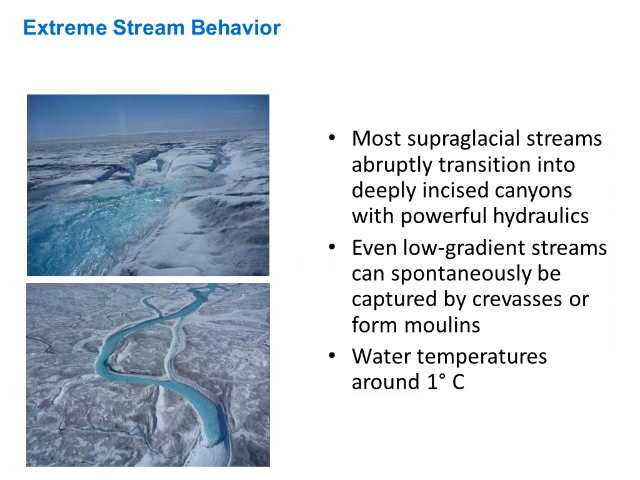Just looking at the extreme behavior that some of these supraglacial streams present. Here on the top left image, you can see how a lot of these streams can go through an abrupt transition from fairly broad, or let's say relatively broad, streams into these deeply incised canyons.